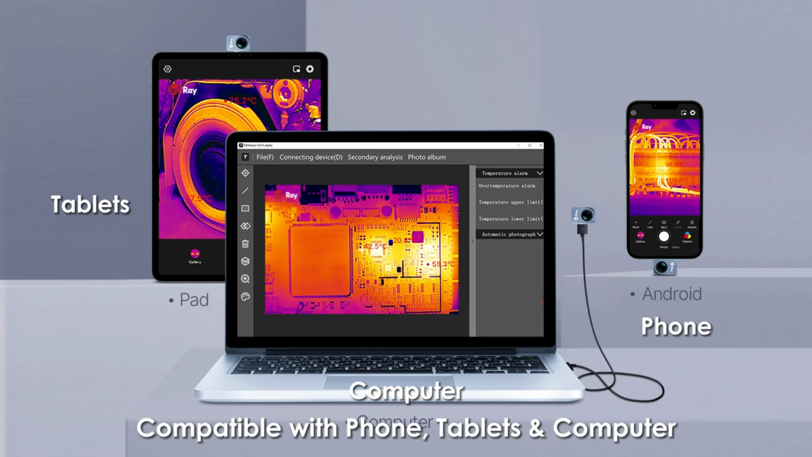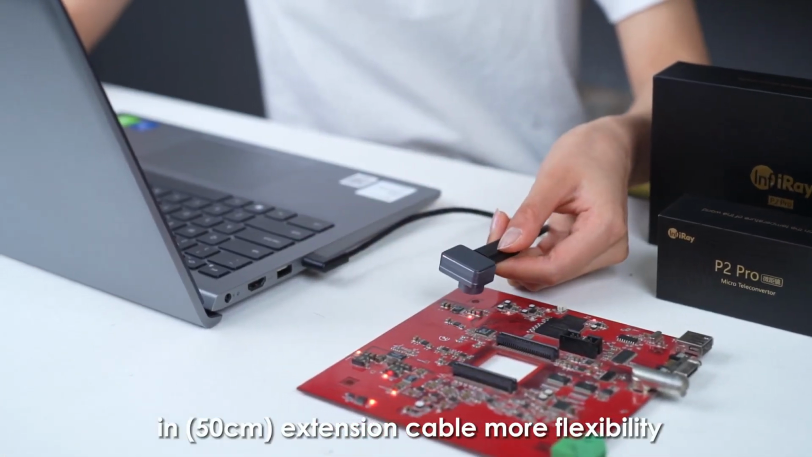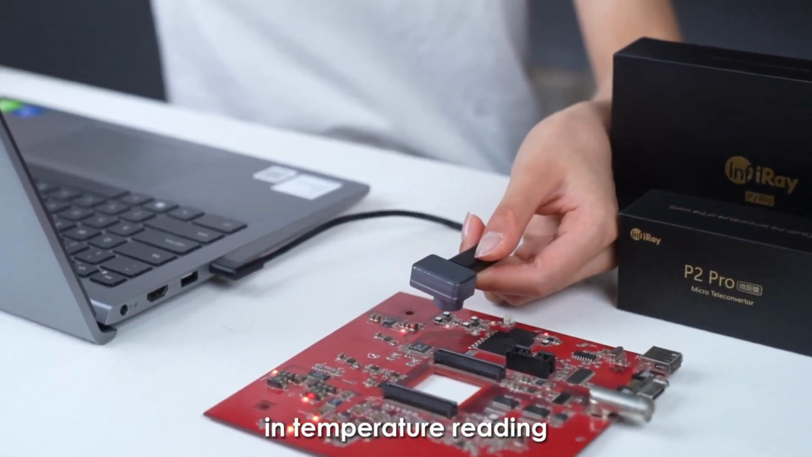Compatible with phones, tablets, and computers. Equipped with 19.7 and 50 centimeter extension cables, more flexibility in temperature reading.